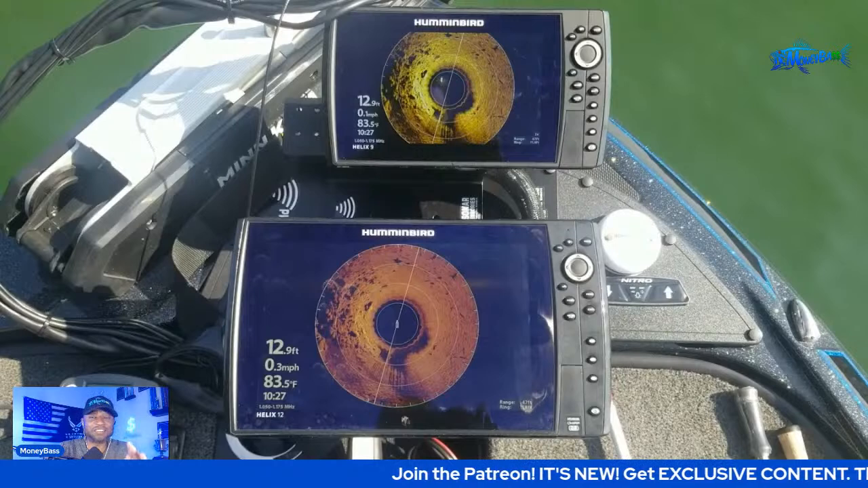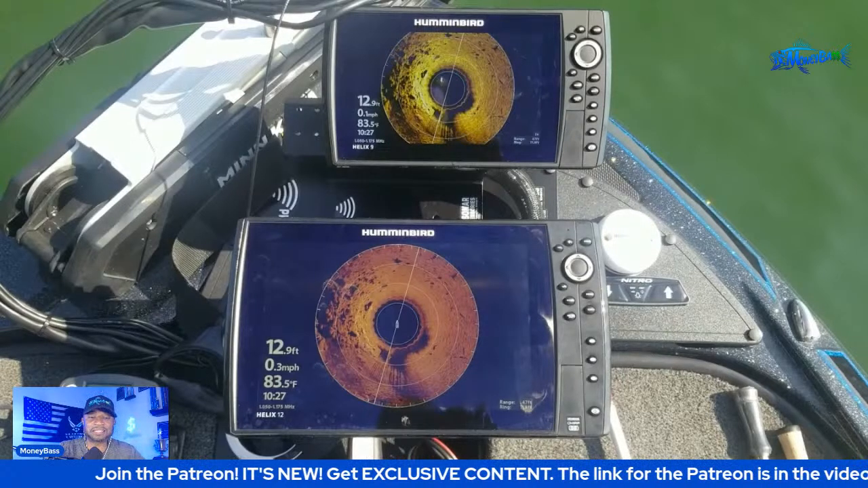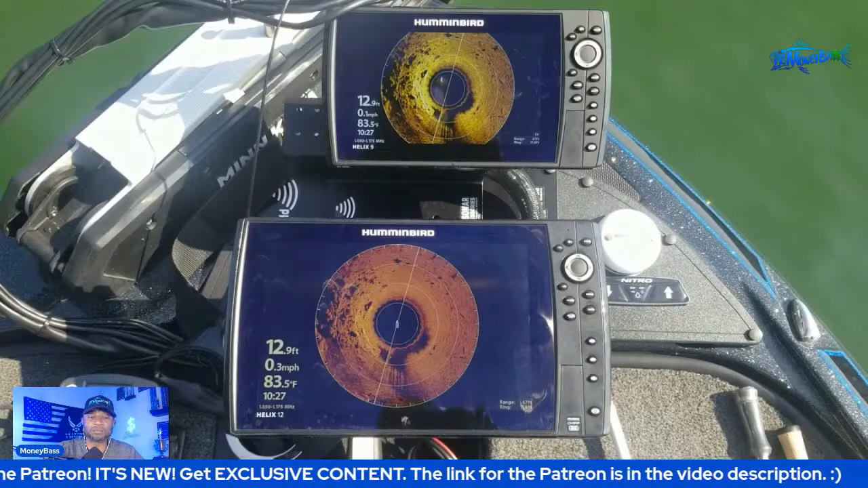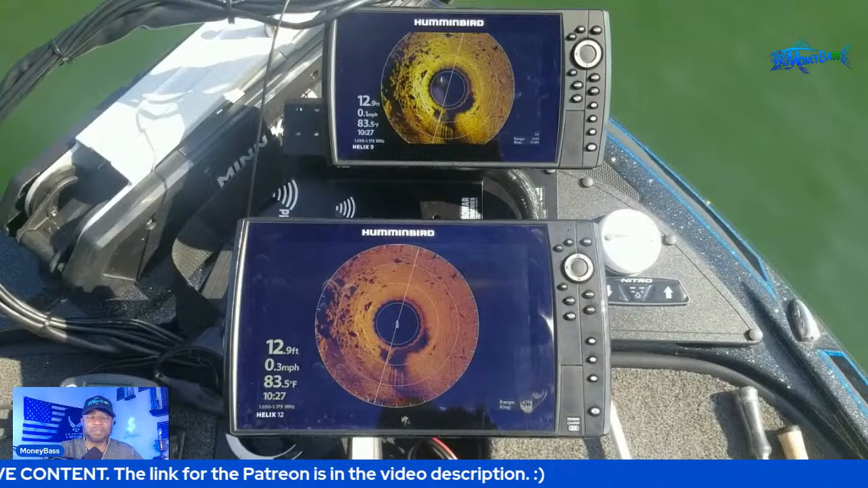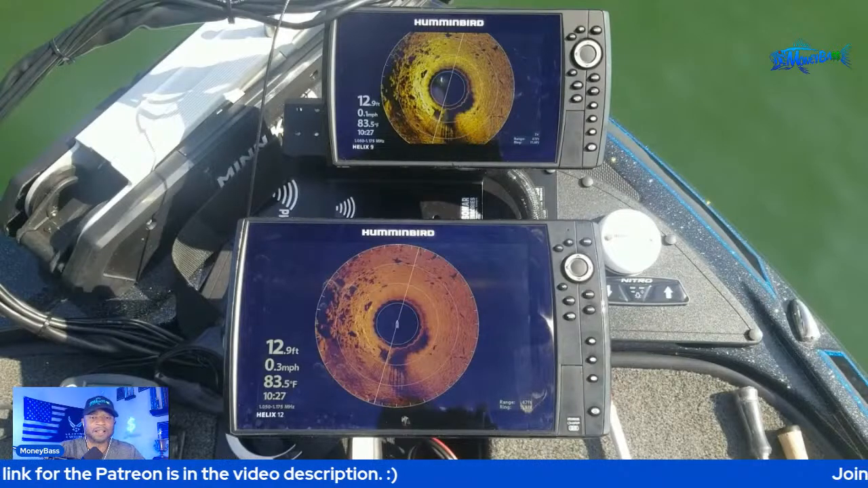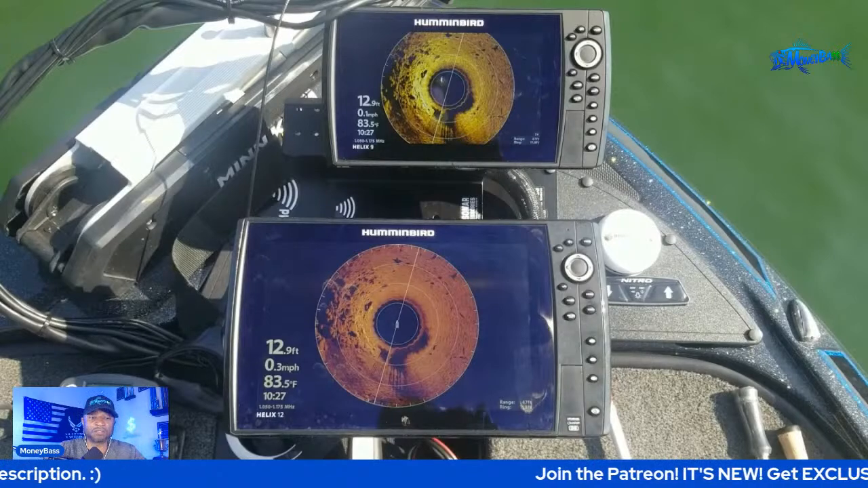As far as seeing the fish, it is possible to see the fish, but for me, using the 360, it's a little more difficult to see those fish because of the rotation of it. And if it's maybe just one or two fish over there, you can see them once you get honed in on it, but it is a little more difficult.